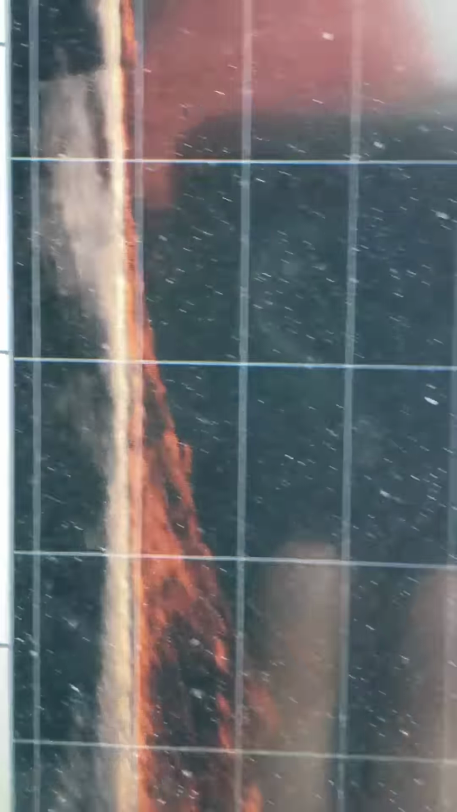There's a laker moving in. 3 or 4 of them coming in. Let's see if they come to our baits to the left.